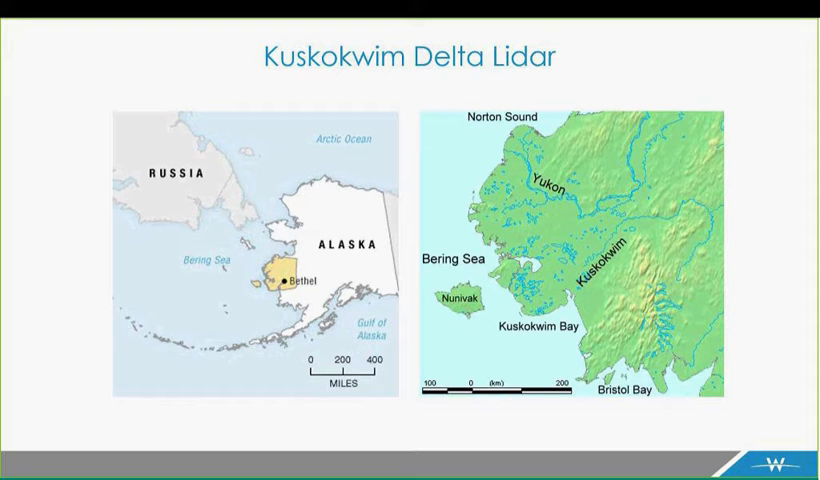So the Kuskokwim River Delta in western Alaska is located on the edge of the Bering Sea, and it's one of the flattest and most vulnerable regions in Alaska. And in 2016, Woolpert was tasked by the USGS to acquire what's called QL2 LiDAR over some of the most populated and imperiled territory located within the Delta.